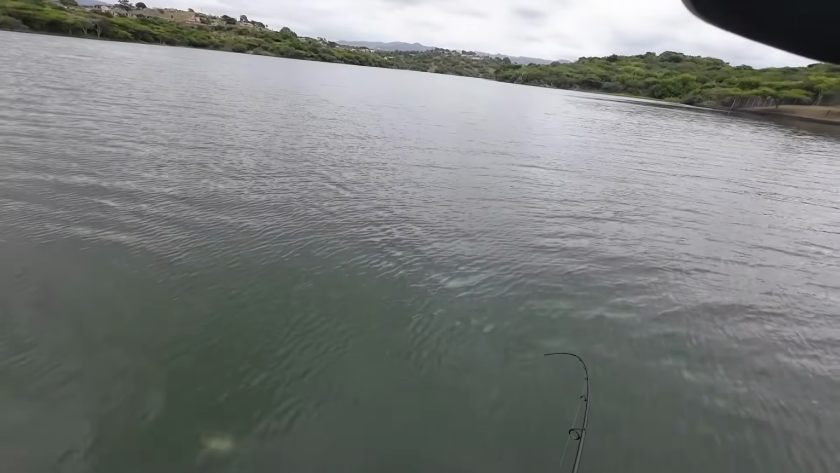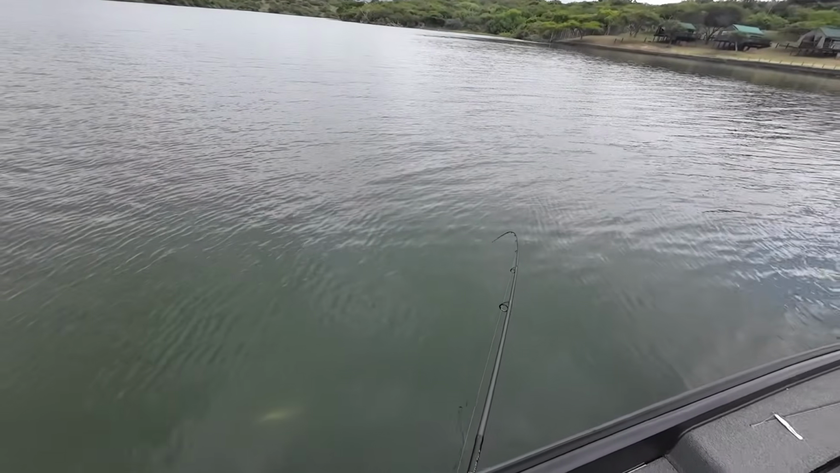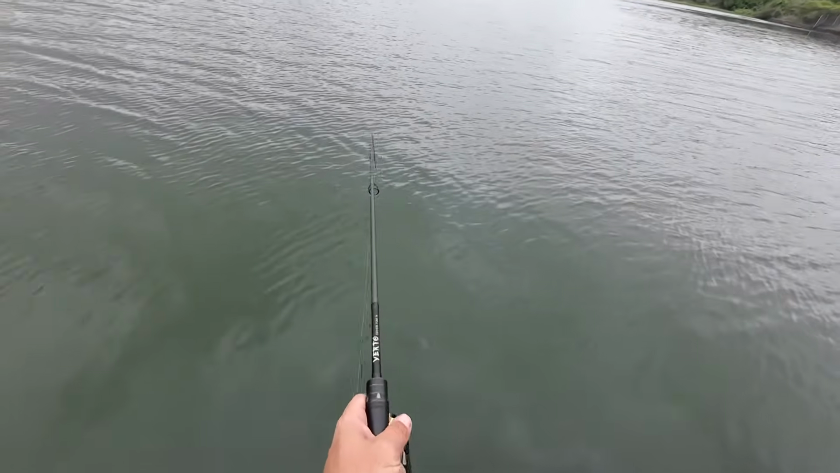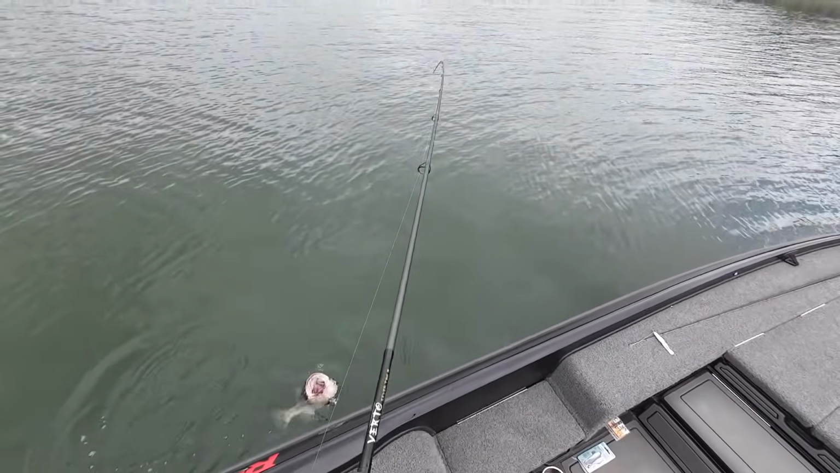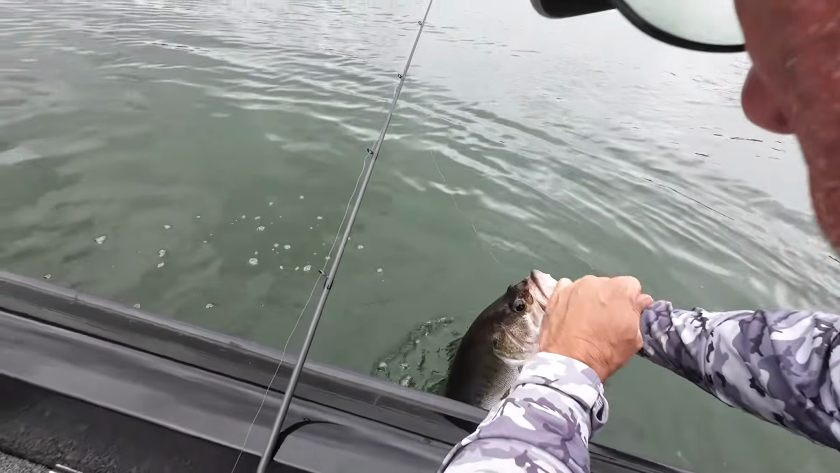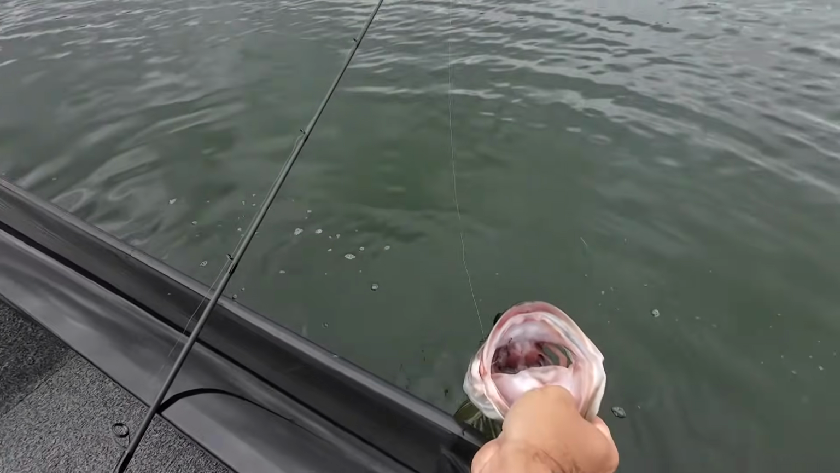Nice fish. Absolutely grazed that thing. Oh, see. Proof is in the pudding, eh? Looks like he's inhaled that bait, like literally. Check that, the whole jig head's gone. Here's another good one. Look at that. Look at that fish spray. Check out, he's got that thing down.